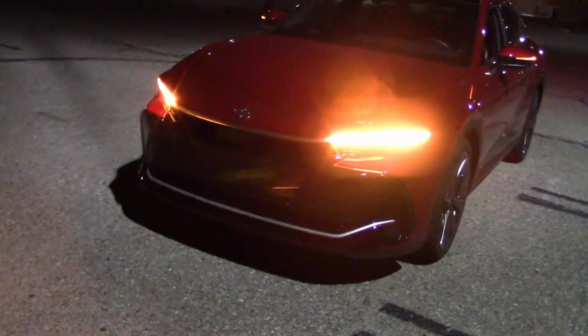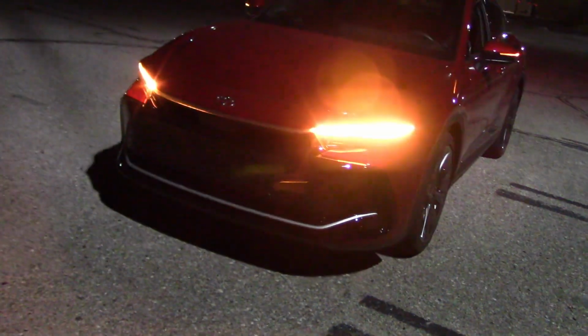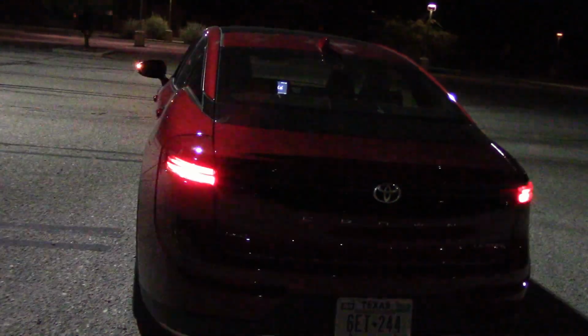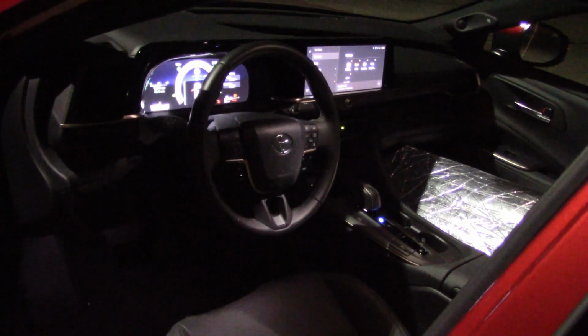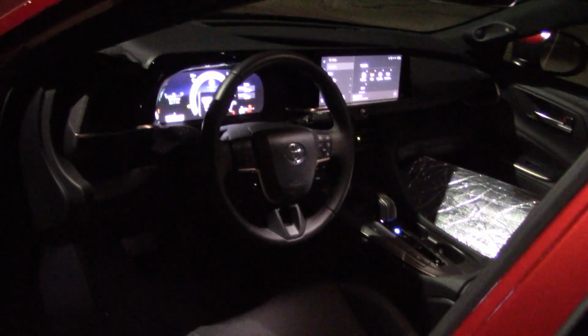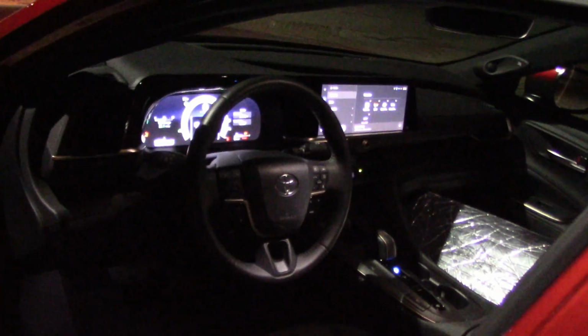Alright, with the headlights off, now we have some definite illumination here. Very bright. I don't know if you can see it, but it's enough to light up the ball around 80 yards away. I don't know if it's going to show up on the camera. And the rear. The cabin lights are adequate, but not very bright. I would expect a bit more illumination for a top-end car, but they're adequate enough.